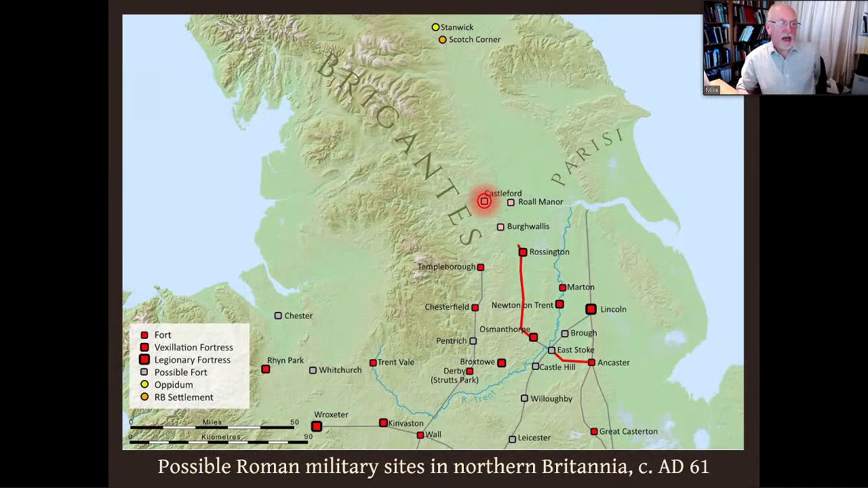Okay, so if a road did go through Burghwallis, or a route went through Burghwallis, where next? Most likely it would follow the same course as the later road, Roman Road 28, the Roman Ridge did, and head through Castleford.